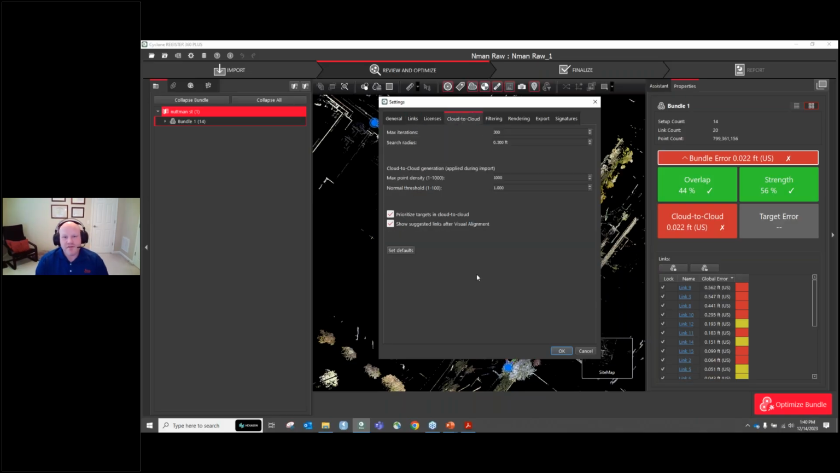Yeah, there's not a ton of different settings. This is what I was showing for registrations, the search radius and iterations. So just because you have this cranked up to 300, in Core, you could change that variance, the threshold, convergence threshold.